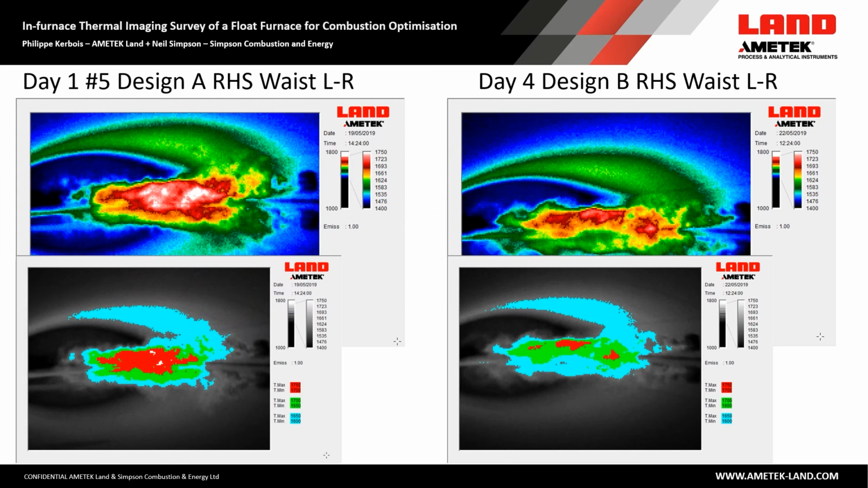So on the left hand side here, we've got the day 1, and this is with design A in port 5 on the right hand side. And then the right hand column, we're looking at day 4 with the new design B. And so again, similar ranges, and it's quite evident that on day 1, the design A flame was significantly hotter, whereas if you then look at the right hand side in both images, we're showing that the flame temperature is significantly lower.